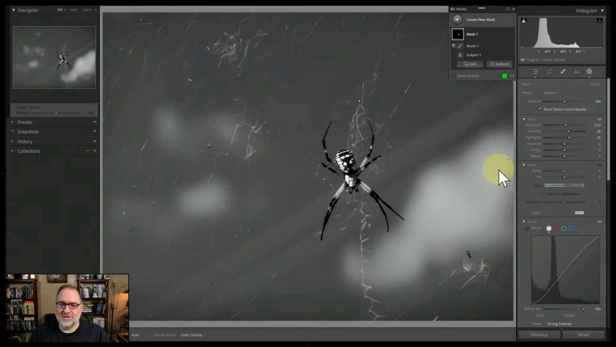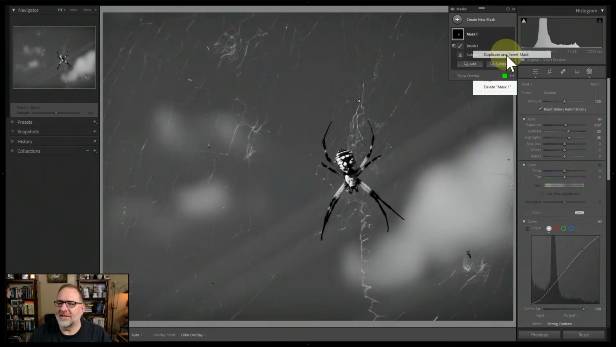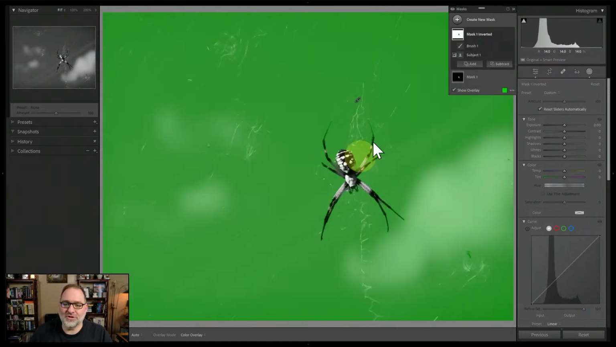All right, so there's a lot of bite, I'll say, now in the spider. Now the other thing that I would do is try to look at the web. This is an older camera with a lower resolution, so maybe a little bit of softness around some of this, but let's see if I can bring up some of that. So I'm going to take this spider mask, duplicate and invert. So now we're just looking at the background.